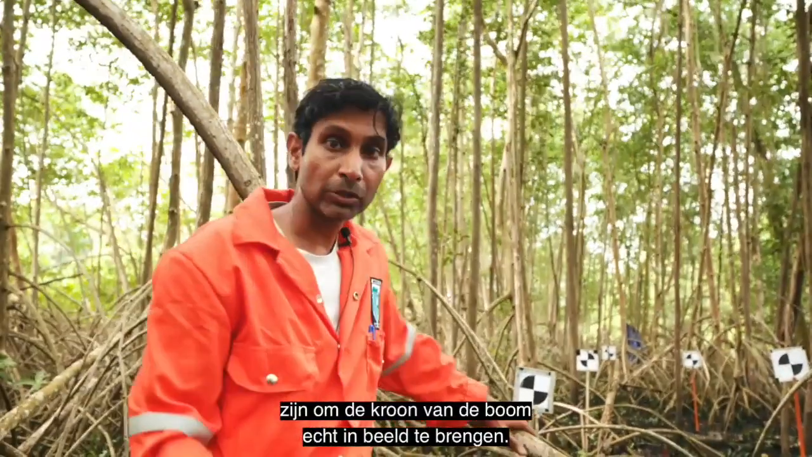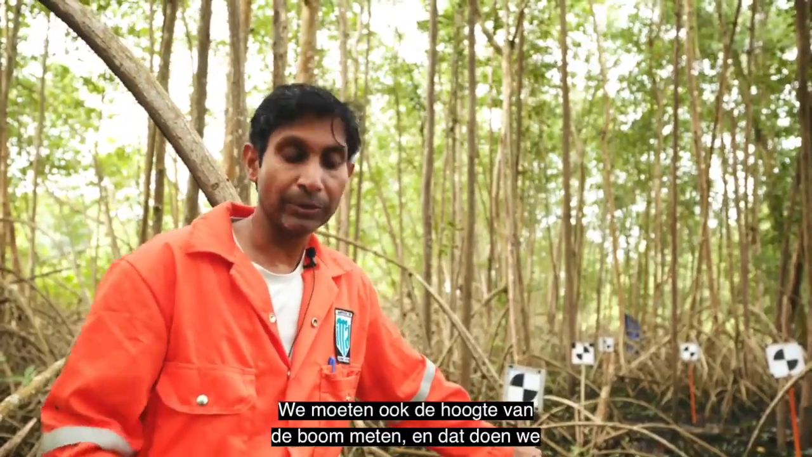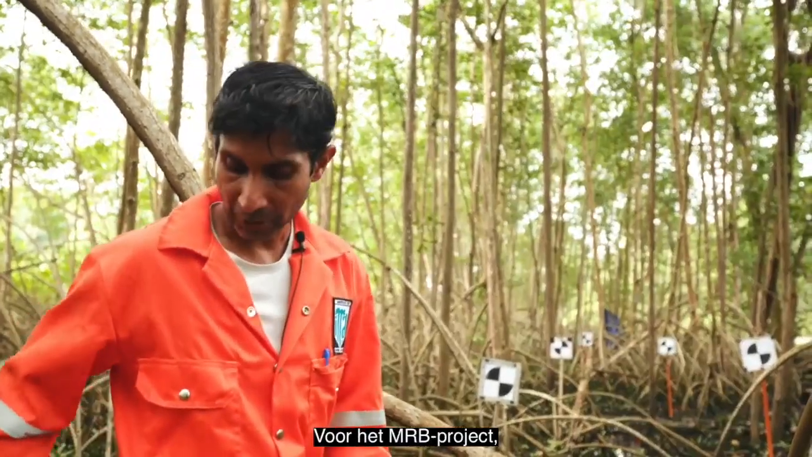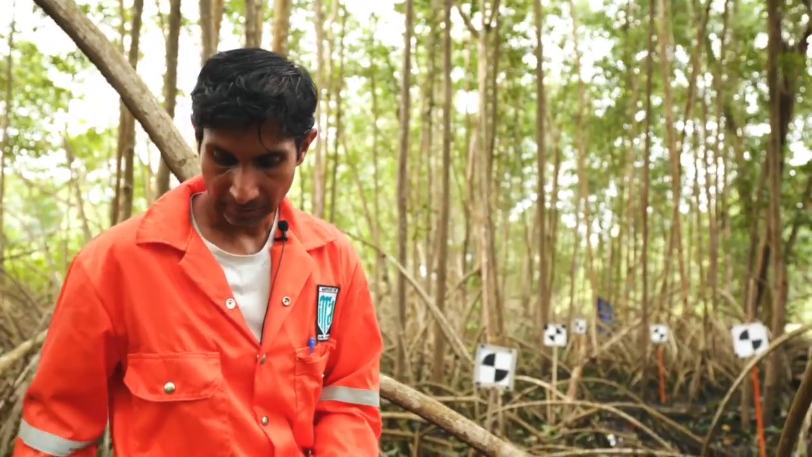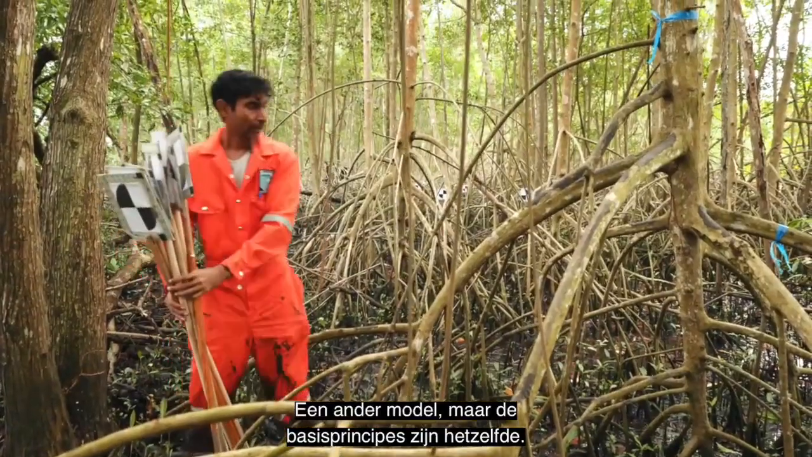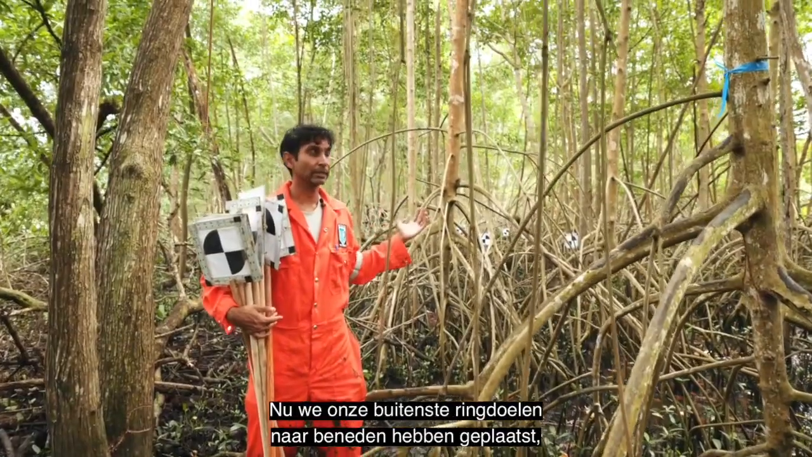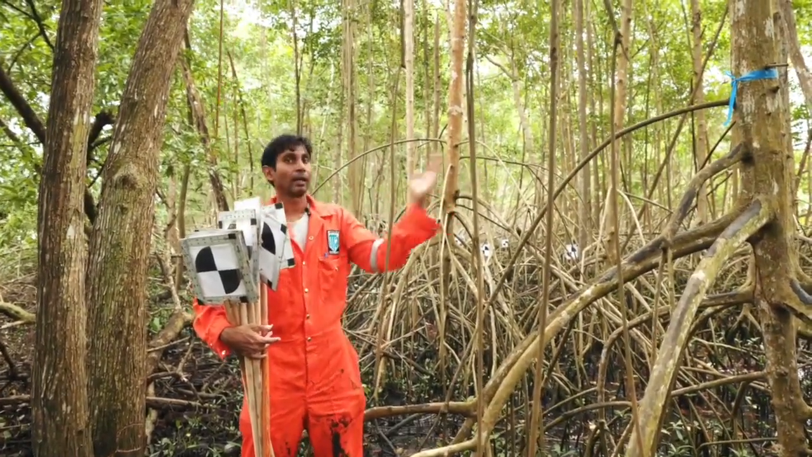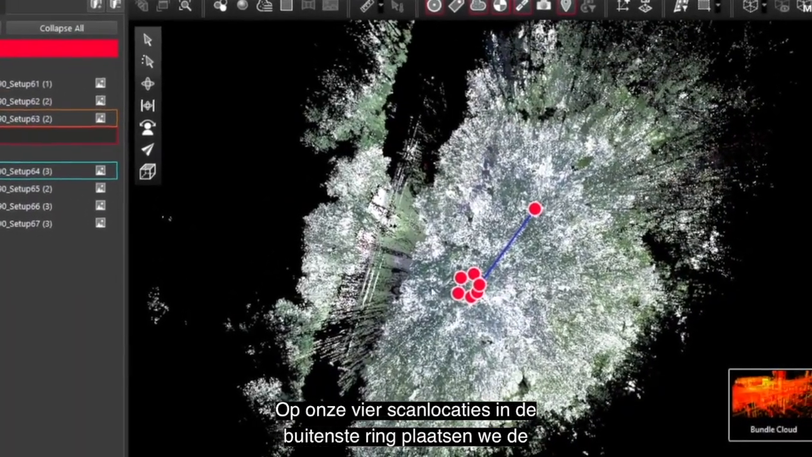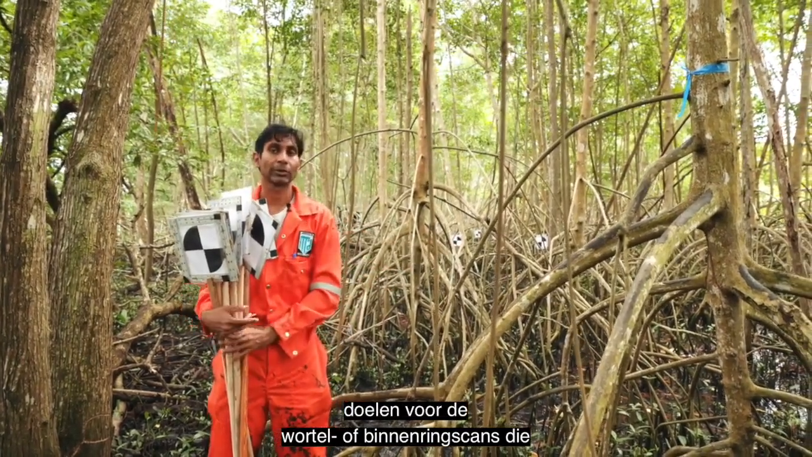We also have to take the measurement of the height of the tree, and we do so using a vertex hypsometer. For the MRV project, vertex hypsometers were provided, a different model to this, but the basics are the same. So now that we've placed our outer ring targets at our 4 outer ring scanning locations, we place the targets for the root or inner ring scans which we're going to be conducting.